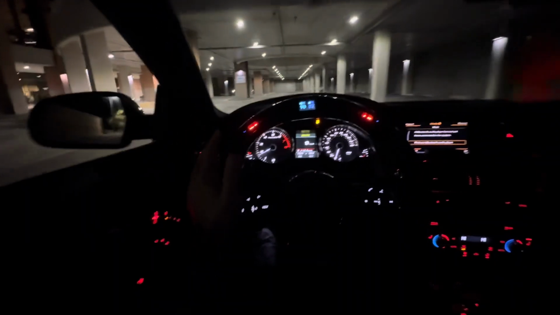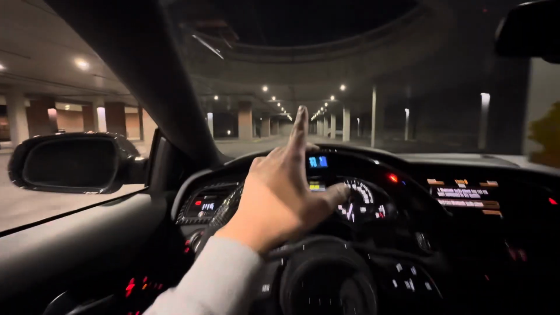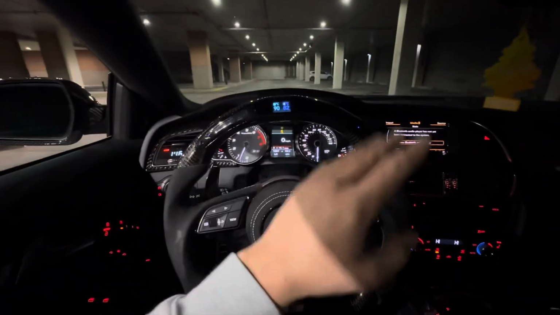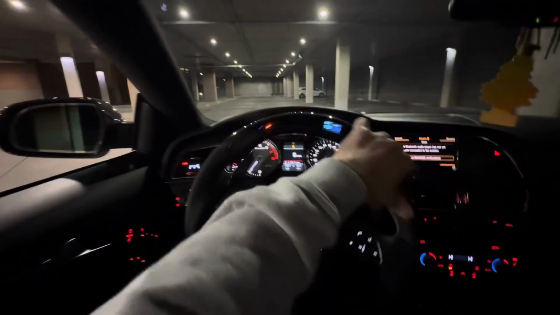So my car is really dirty right now because it's been raining and snowing and I haven't been able to wash it, but I thought I'd come here. This is a really sick spot to take pictures. There's a big circle up there, another parking level, and taking pictures from up there with your car parked down here looks pretty cool. So I'm just gonna park and get a thumbnail.